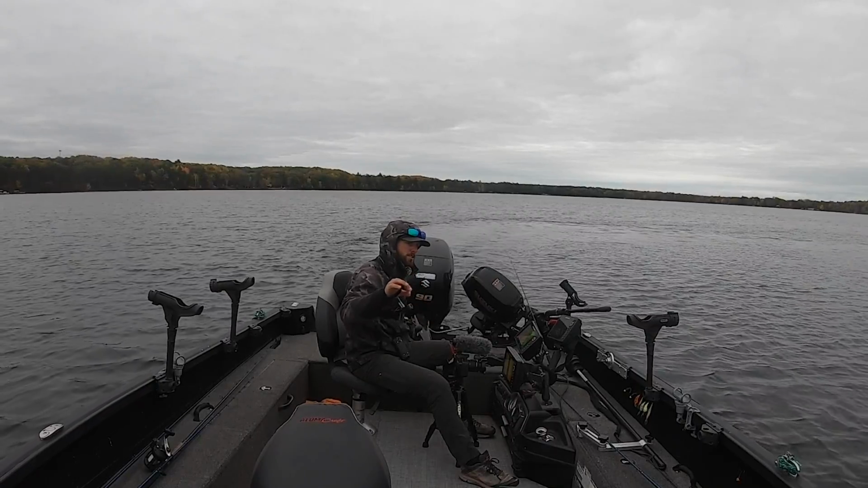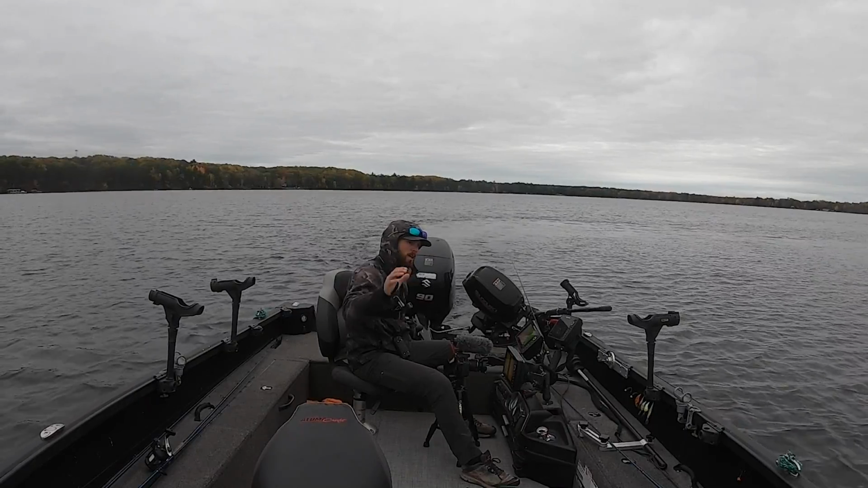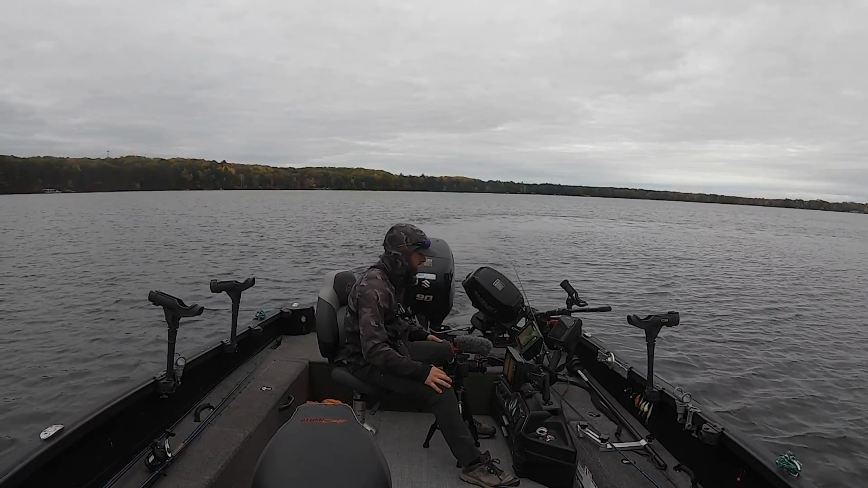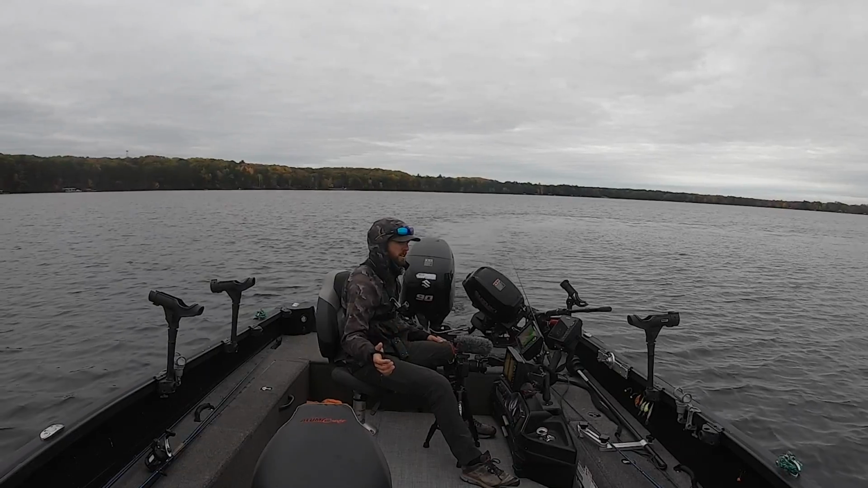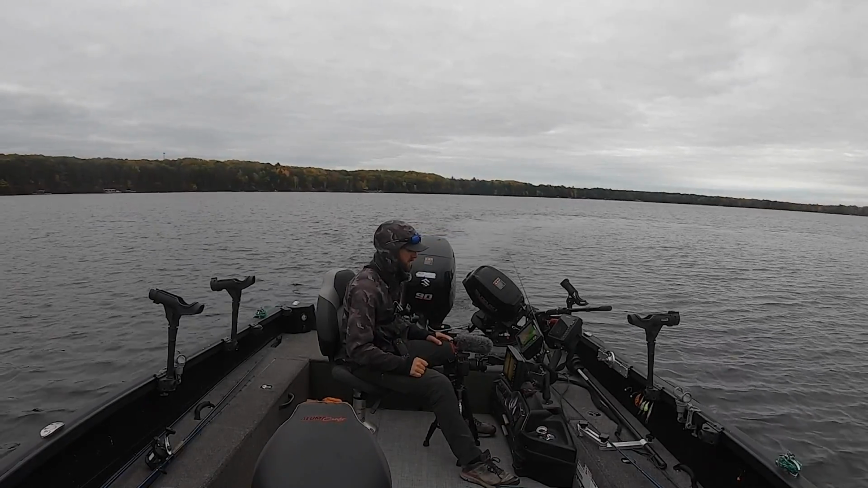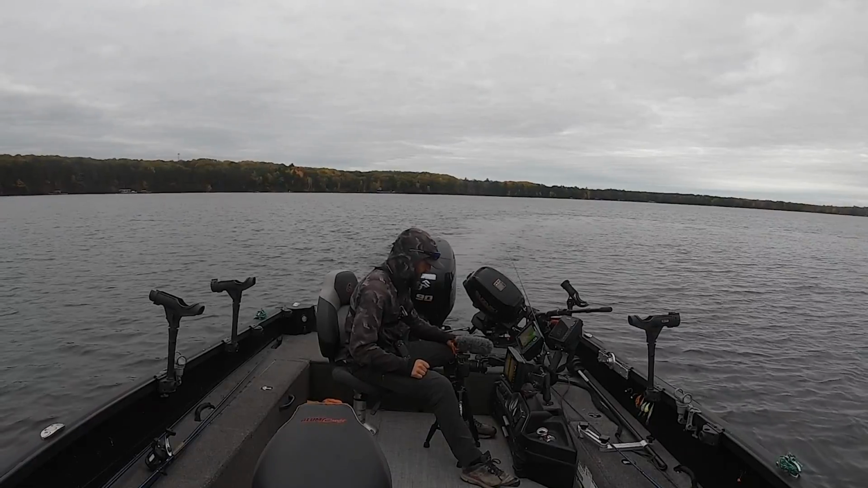Now on a lake like Leech or Winnebago, you're driving around way bigger spots. Or Mille Lacs, you're covering a lot more water when you're doing this. On these smaller couple-thousand-acre lakes in northern Wisconsin and northern Minnesota, you don't need to drive that far because the spots just are not physically that big.